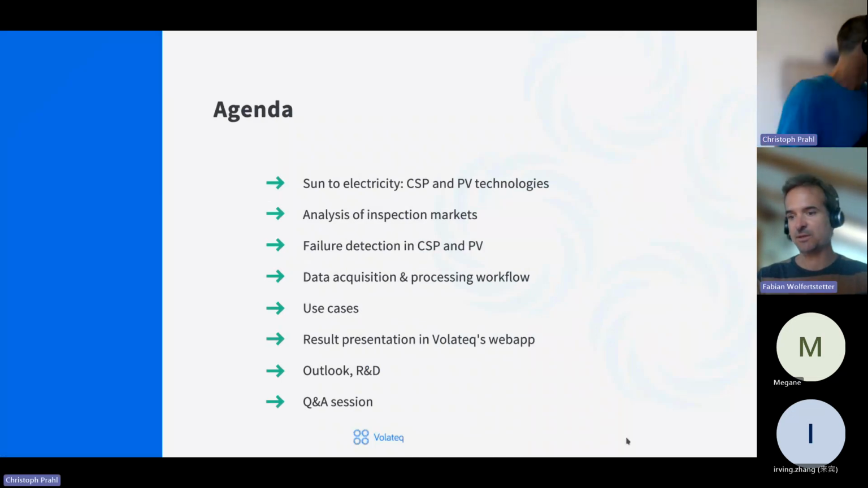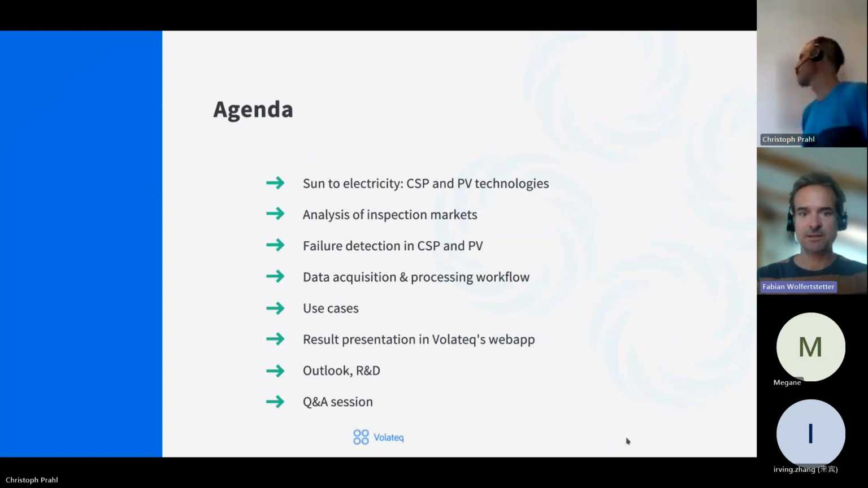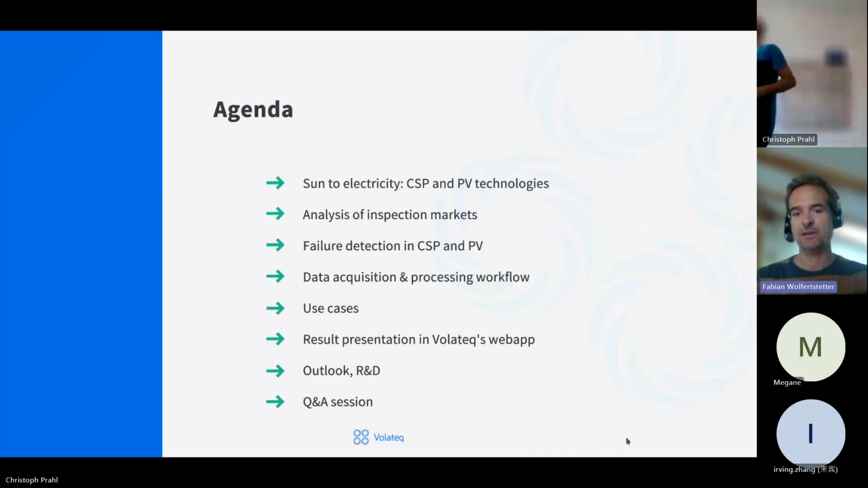So on the next slide, I'll present our agenda. So first, as I said, we're gonna introduce you to the two technologies, CSP and PV, then analyze a little bit the market potentials in both markets for inspection solutions, then go into technical details. How do we actually detect failures in CSP and PV? Then present the workflow. So what do you have to do step by step to work with our product?